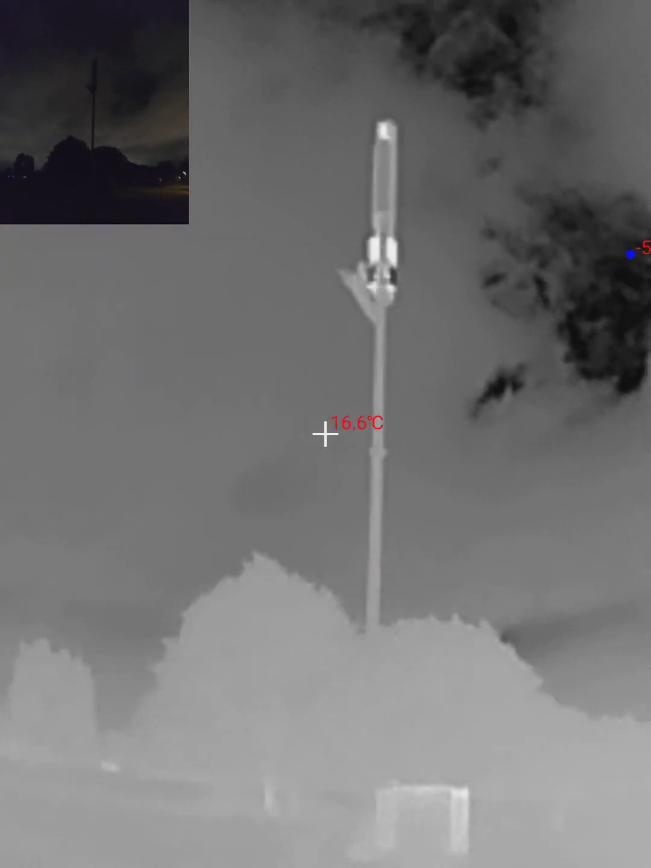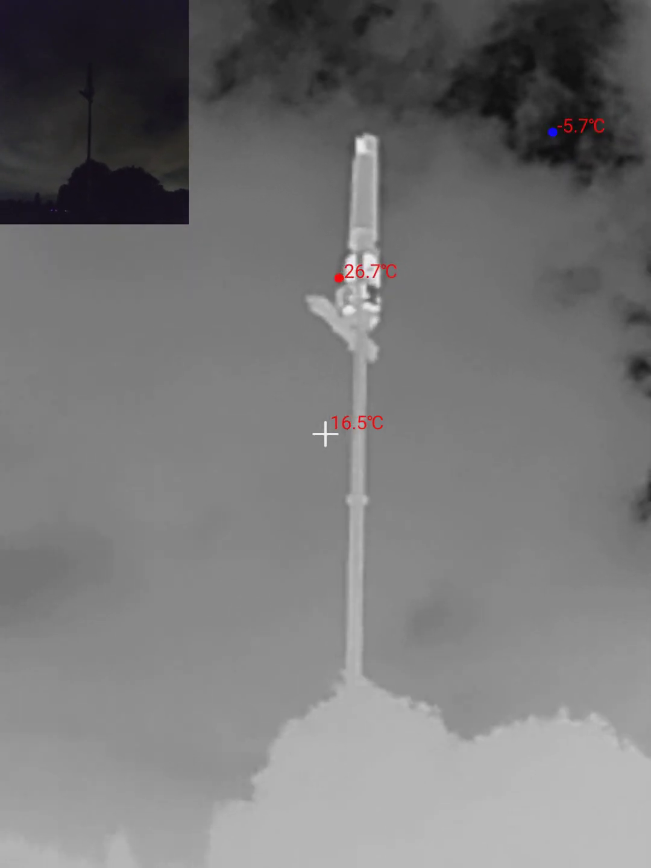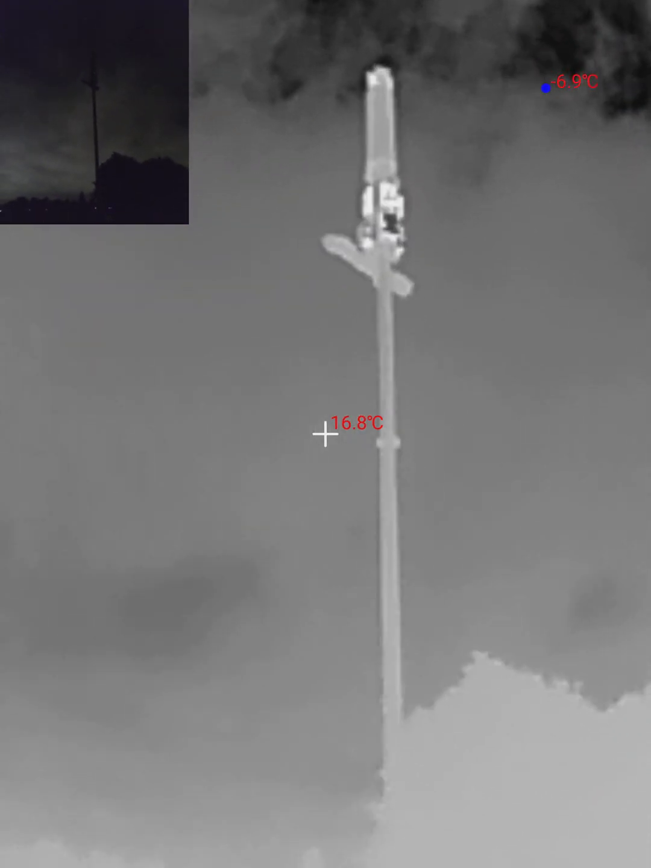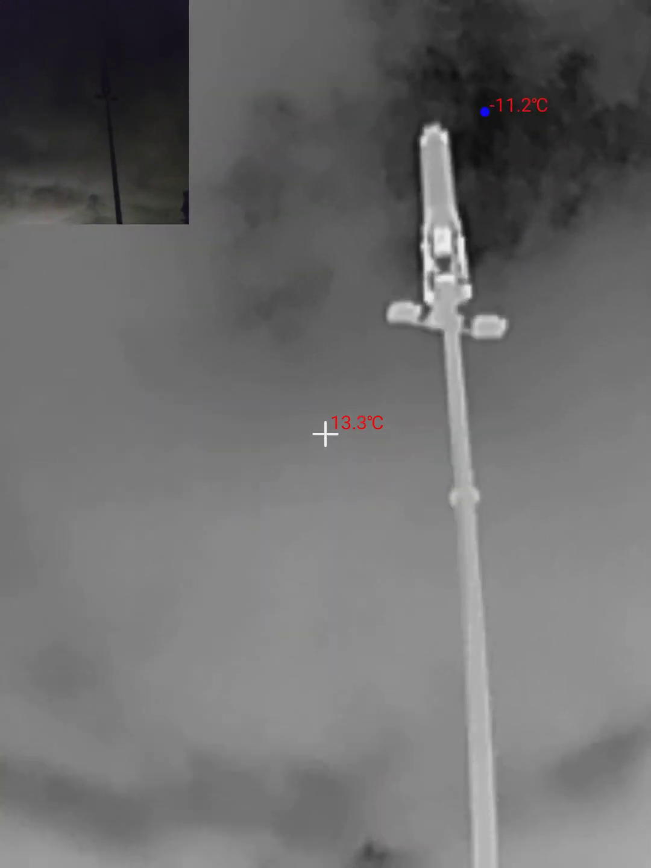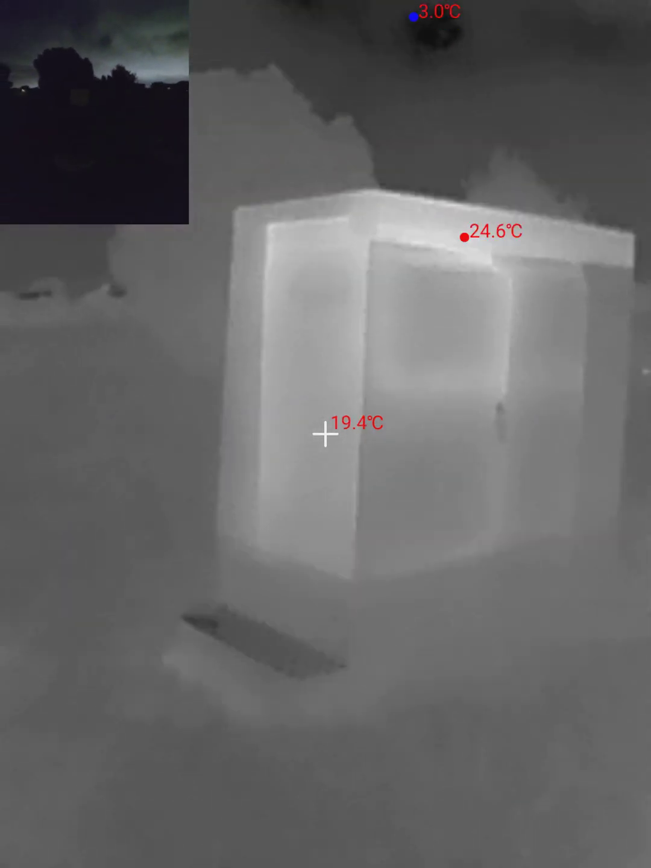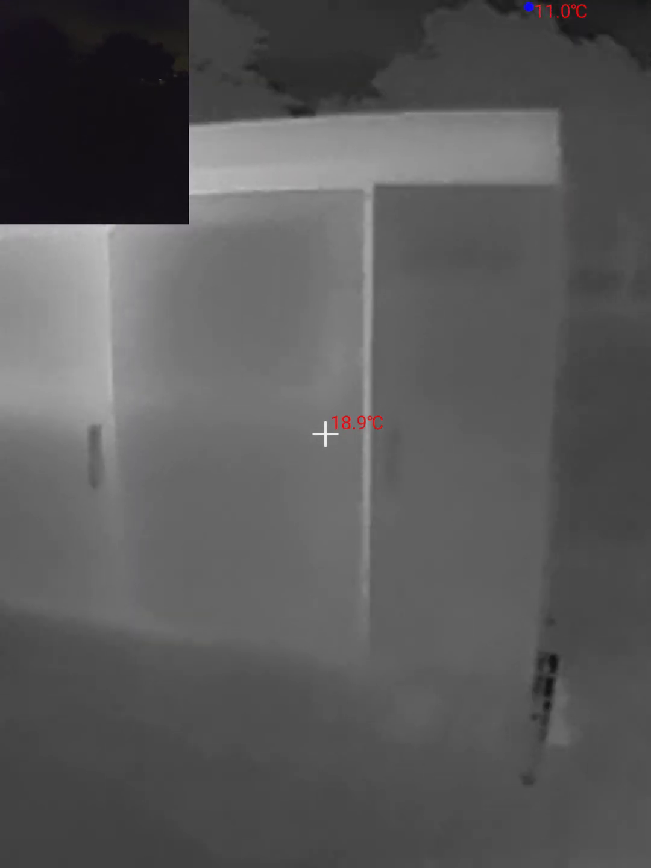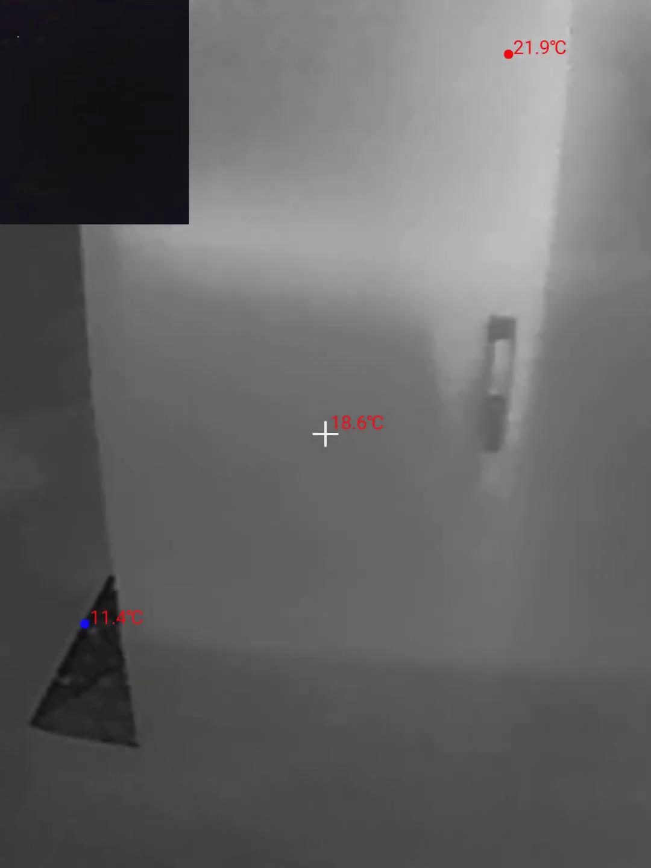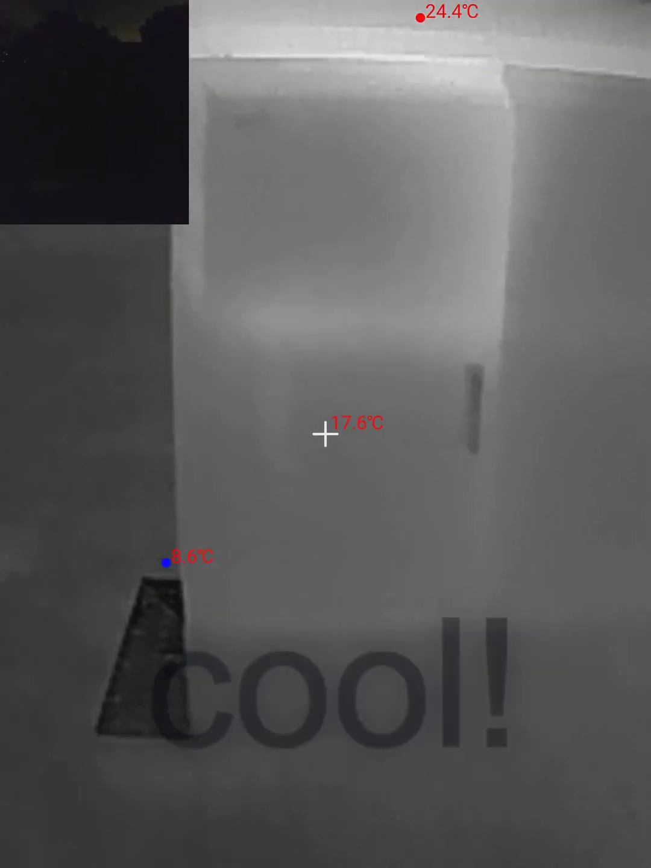Alright, so this here is a cell phone tower. I thought it was really interesting to see what would be hot and what isn't. What's hot, what's not. I'm not really sure what to add to that, but if we follow down we can see that the unit that comes with it has some very interesting properties there as well. Oh look, you can see me! That's so cool! So that's my heat reflecting off it.